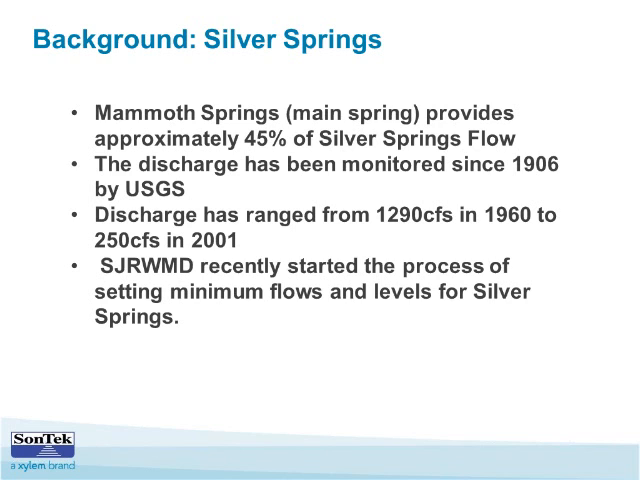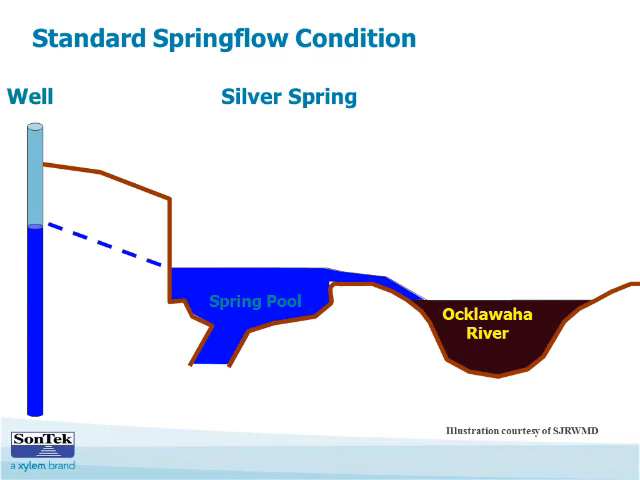The St. Johns River Water Management District recently started the process of setting minimum flows and levels for Silver Springs, so that's one of the reasons we're talking about this today. Here's an illustration showing the standard spring flow conditions at Silver Springs, where you have a spring pool that's higher than the river it's flowing into, and the head of the spring is actually higher than the spring pool. The spring is flowing into the pool, and then the pool is flowing into the river.